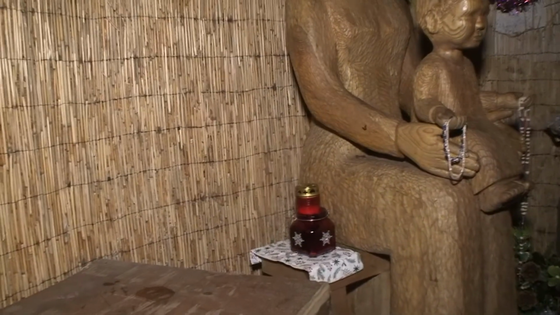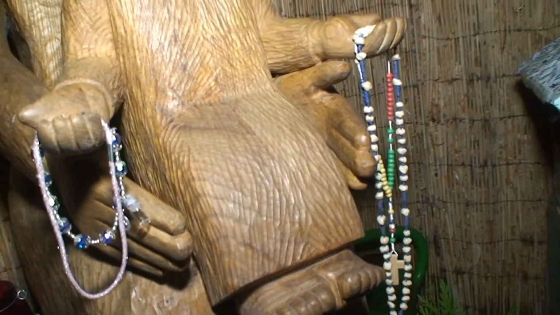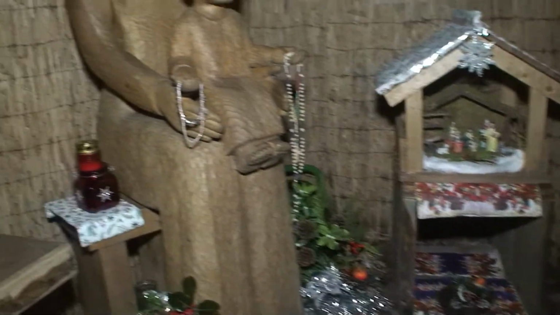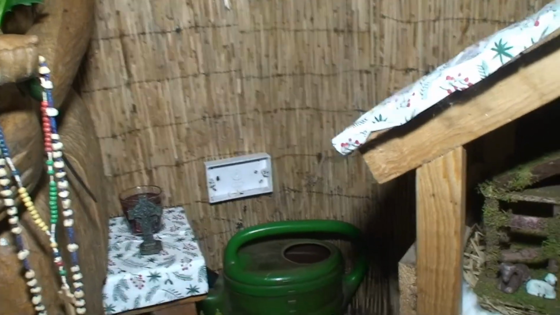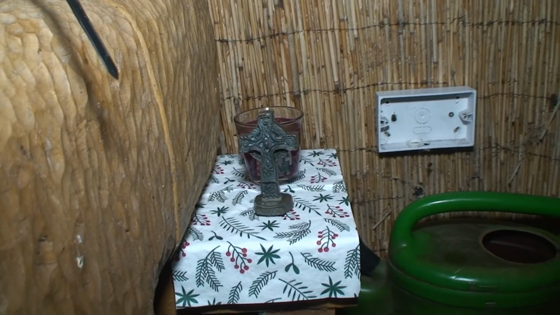Big bench, candles, some jewellery, and a crib. That's pretty class, that. It's pretty nice. There's a watering can in there, and a candle, and a little Celtic cross, that's what it is. Nicely decorated now, I have to say. Really cool. Am I zoomed out?